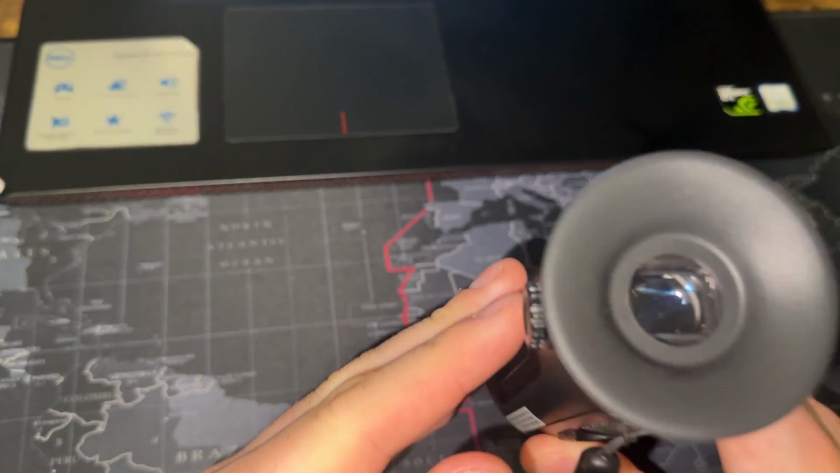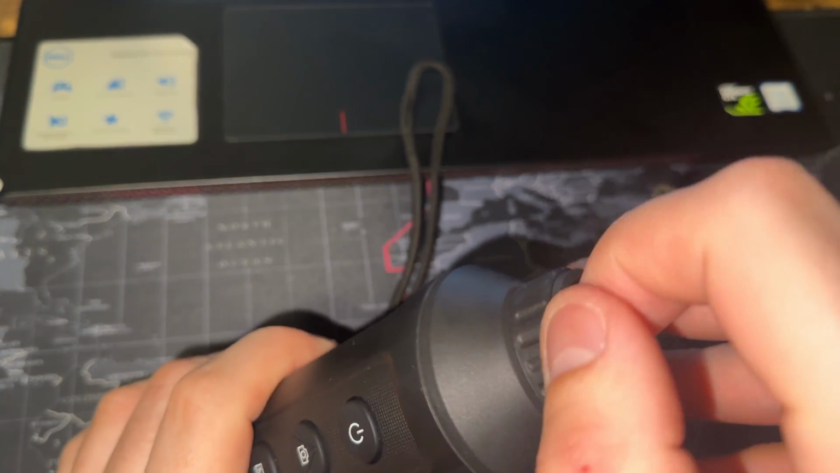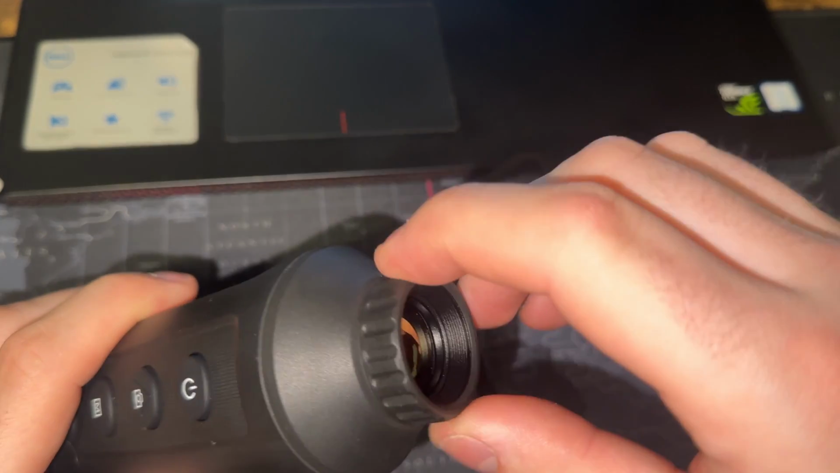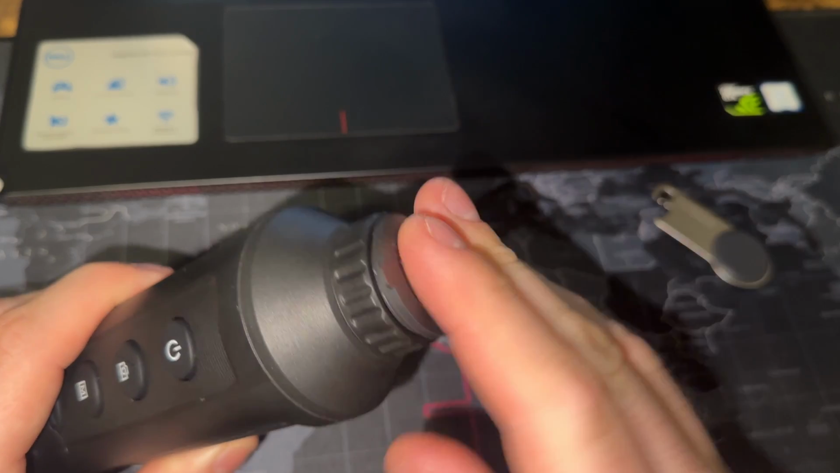Then we can see we've got the lens where we look in. On the side, we've got a little wheel so we can change the optical focus. And then on the front, we have our cap. Lift that up, we can see the thermal lens. It just needs a bit of a polish because it's been in use, and then we have a little focusing wheel here so we can change the focus and the contrast.